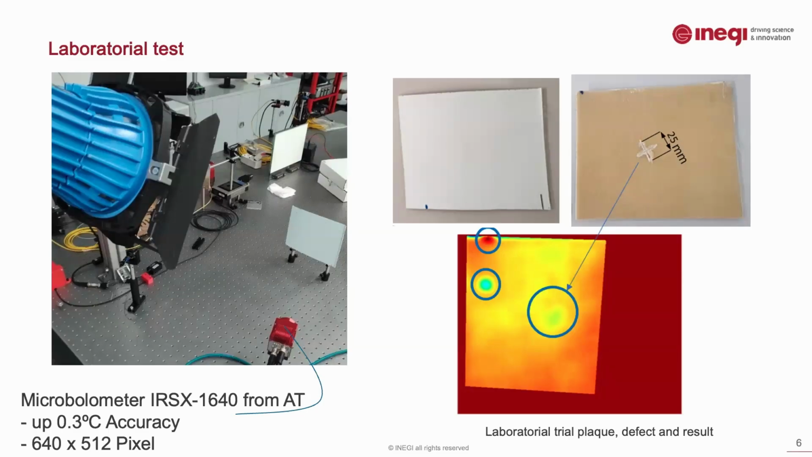These two defects were created through our experimental setup. We realized this by moving around the plate and seeing that they were not in the plate, but stationary in the setup. And also we can see that there is a possible delamination on this side.